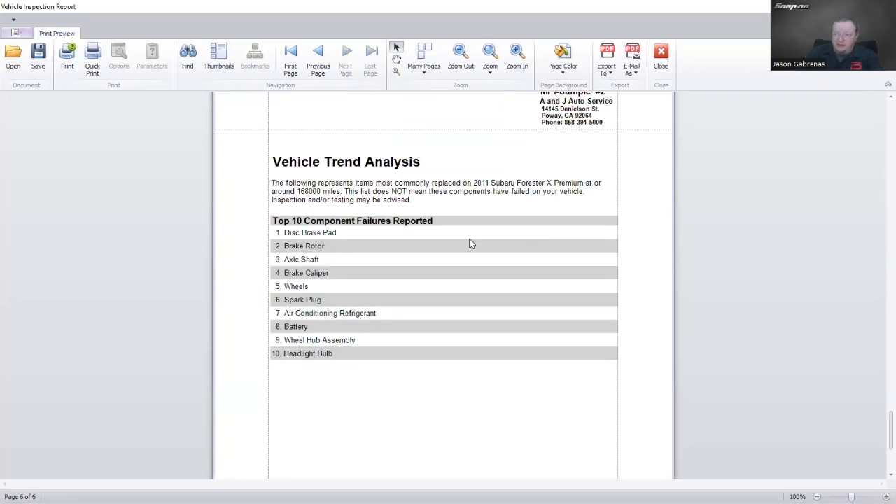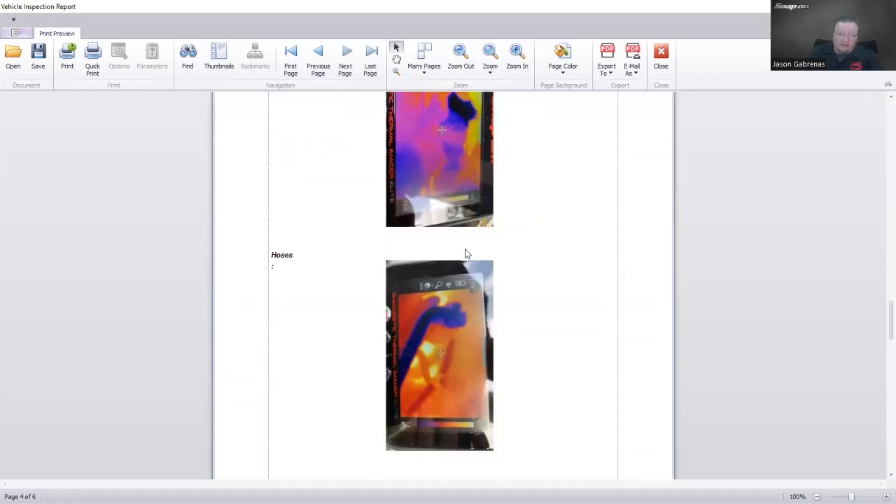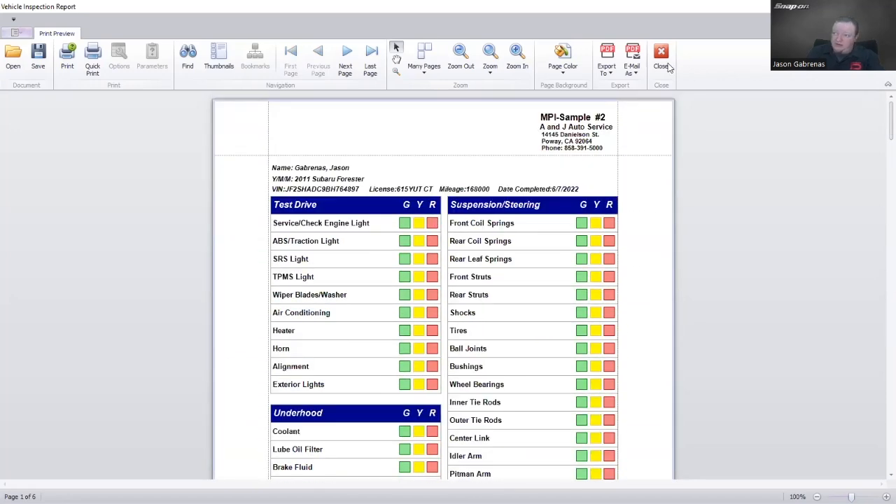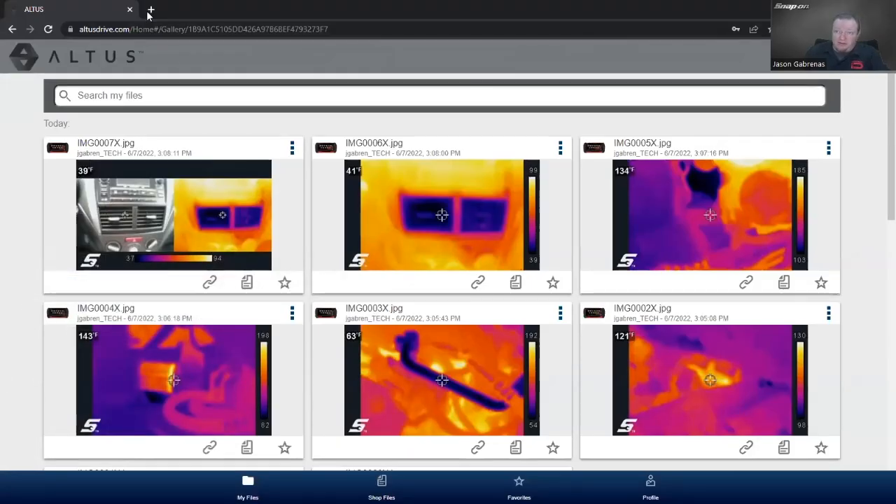And then it gives me a top 10 component failures based on mileage as well, which draws from our SureTrack information. So that's kind of cool. You're able to access those right from the management system. It actually syncs if I take a picture of the screen with my camera. You can take a regular picture too. You know, I got a dirty air filter, snap a picture with the tablet or phone that you're using in order to do that. So that's pretty handy as well, being able to help you help your customers.